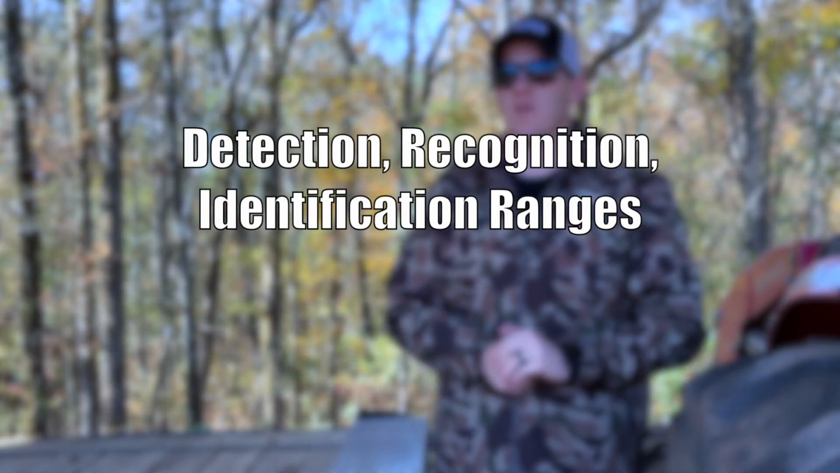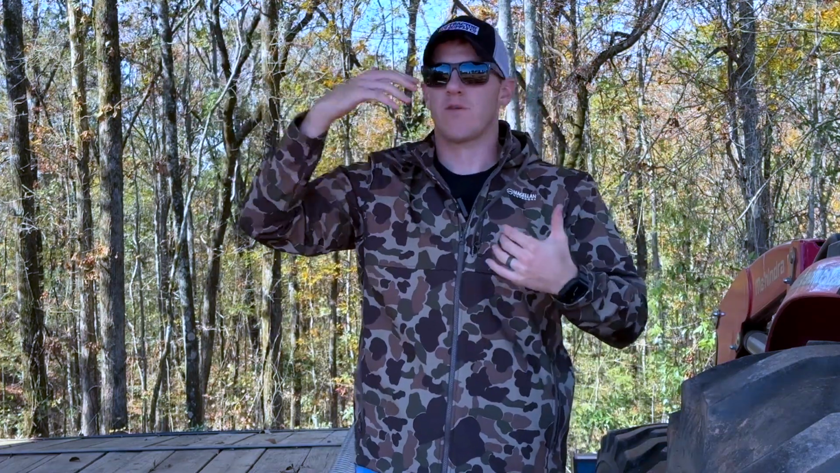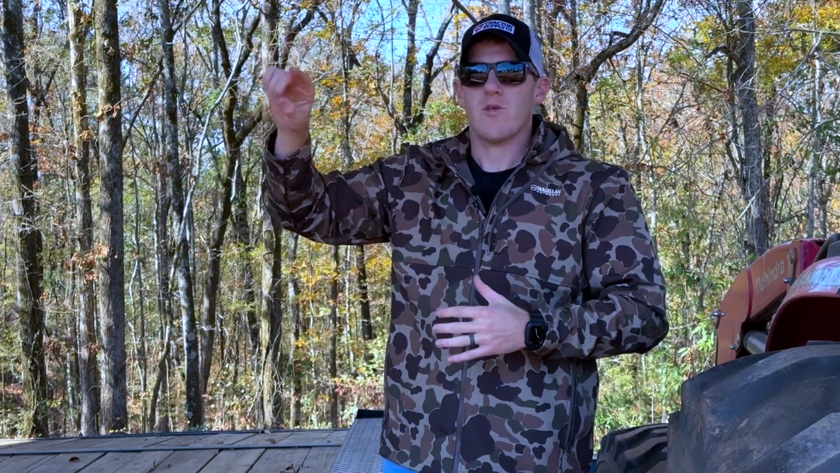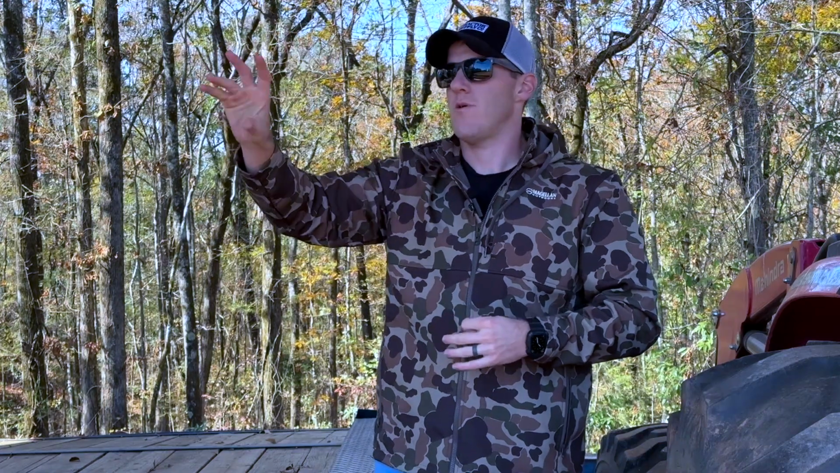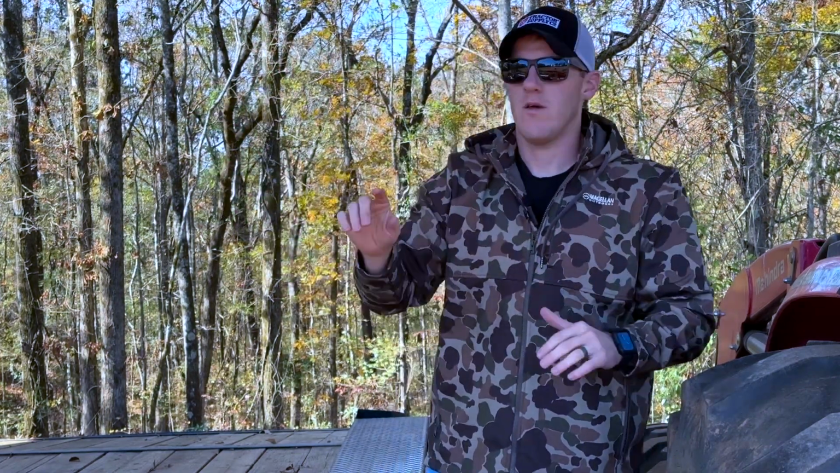I couldn't find any specs on the detection range, because a lot of people ask how far it can pick things up. There's three different ranges when you're talking about thermals. There's the longest range, where it will actually detect a temperature. Then there's a middle range, I can't remember the name of it. And the shortest range is the identification range, where you can actually pick out the shape of a human or an animal or a target, whatever you're trying to hunt, like a hog or something.